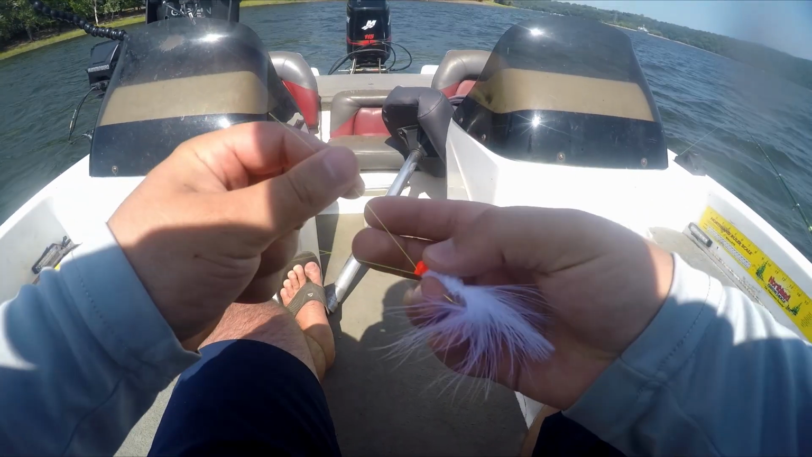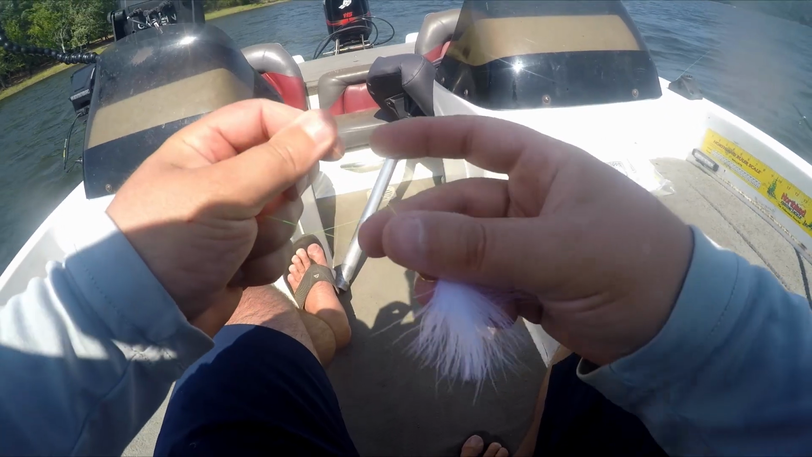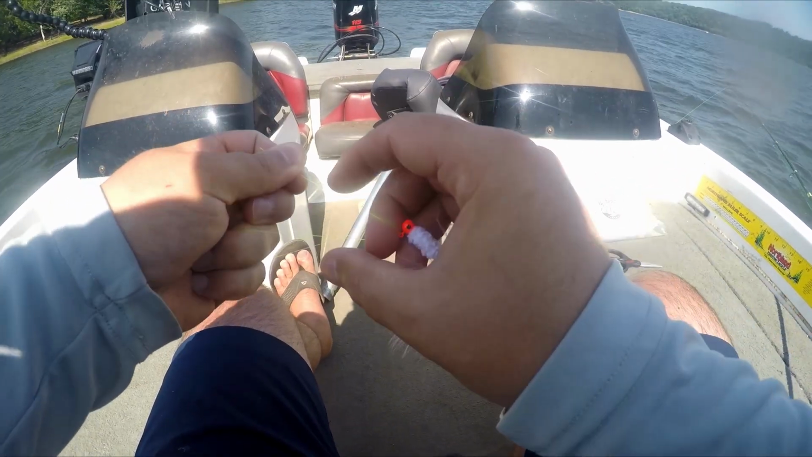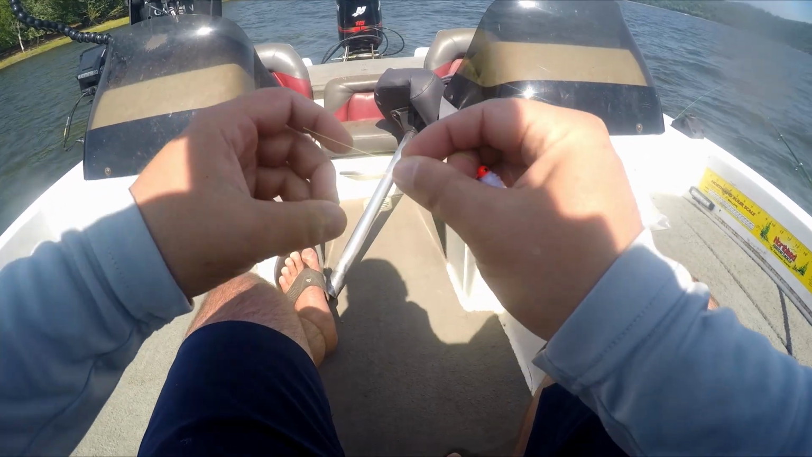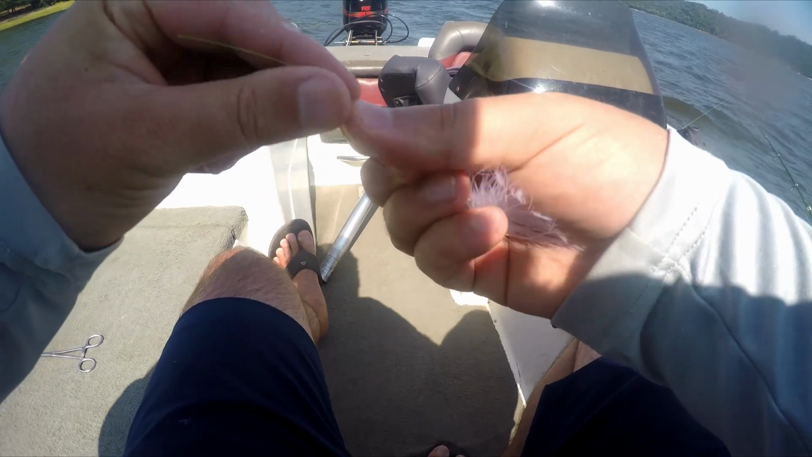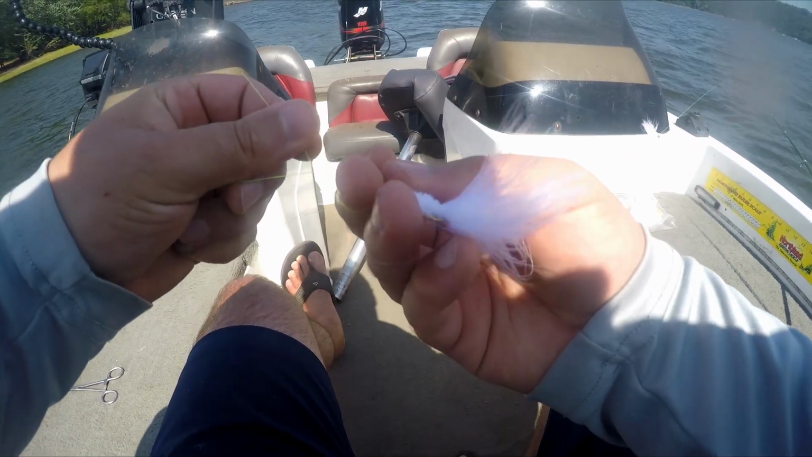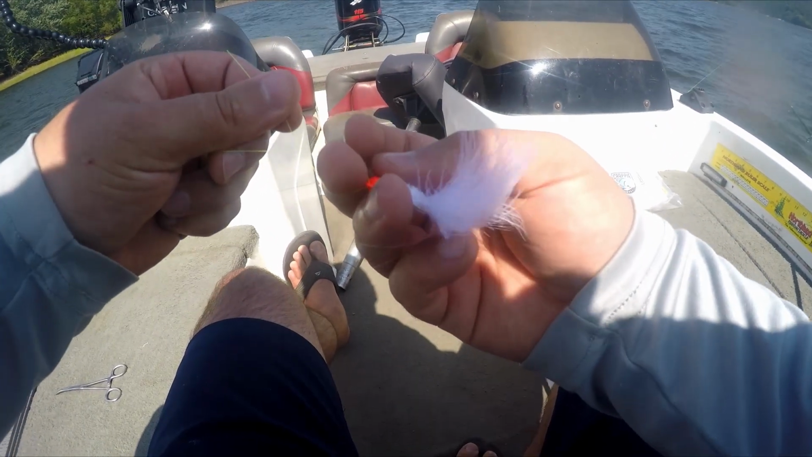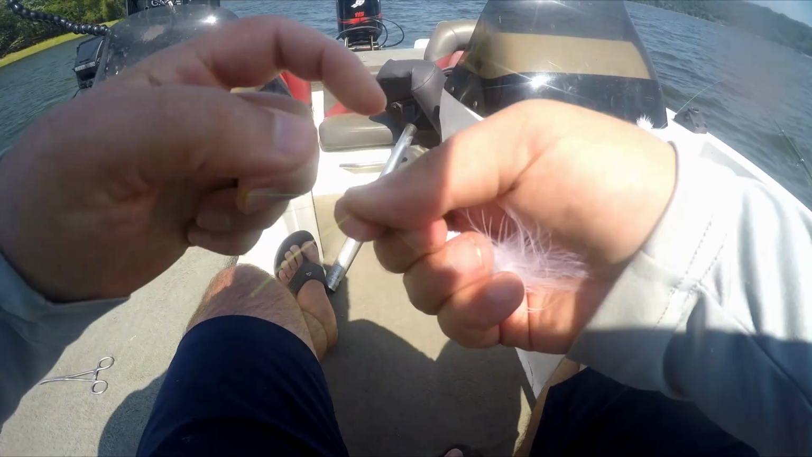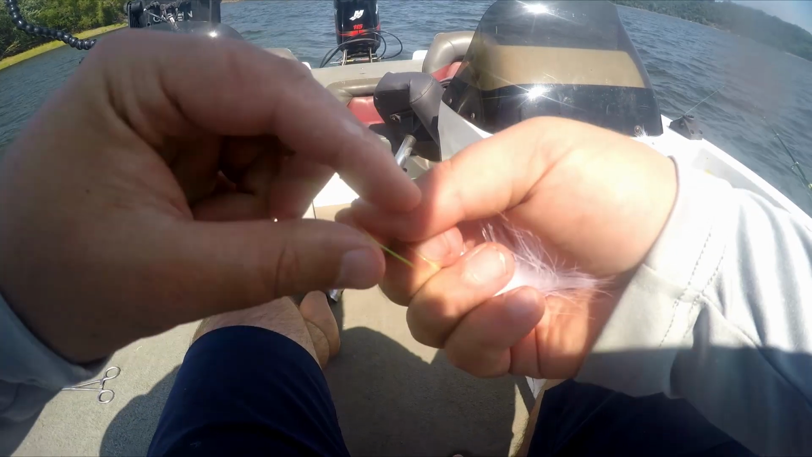What we're going to do is take your middle finger of your dominant hand, put it between your tag end and your main line, and then I like to pinch the tag end and the main line together, and you're going to wrap that tag end around the main line, keeping your middle finger right above that jig head, creating that loop. I wrap it anywhere between 4 to 7 times. There, about 5 right there.